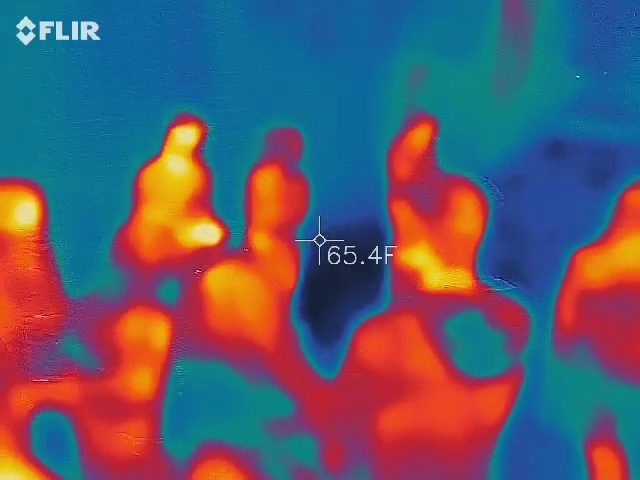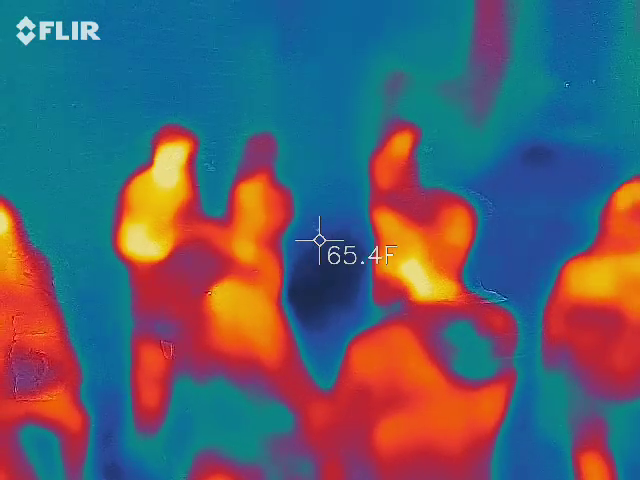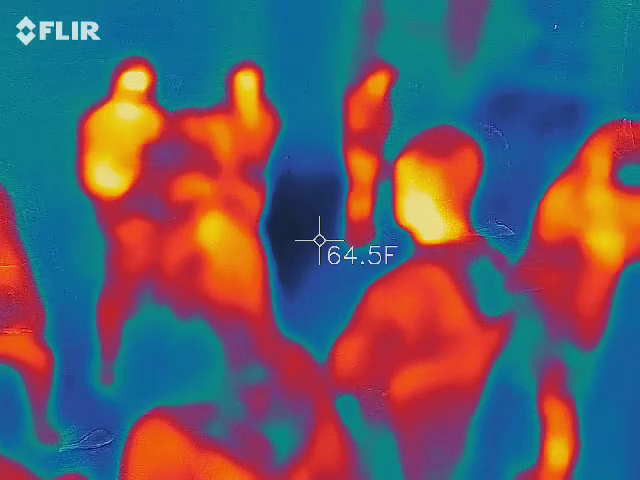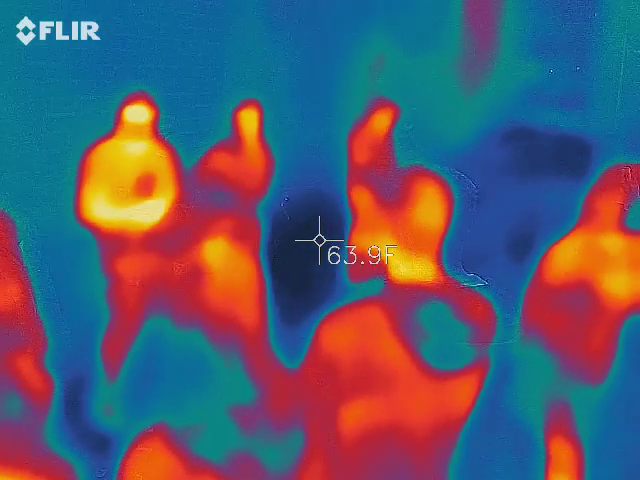Tyler knows exactly what he's doing with that FLIR, by the way. He actually is a fireman, and I did not know. It's one of the reasons why I gave him that. I forgot that he was a fireman, and I went, oh, crap, it's a good thing I gave it to you. You know exactly what you're doing.